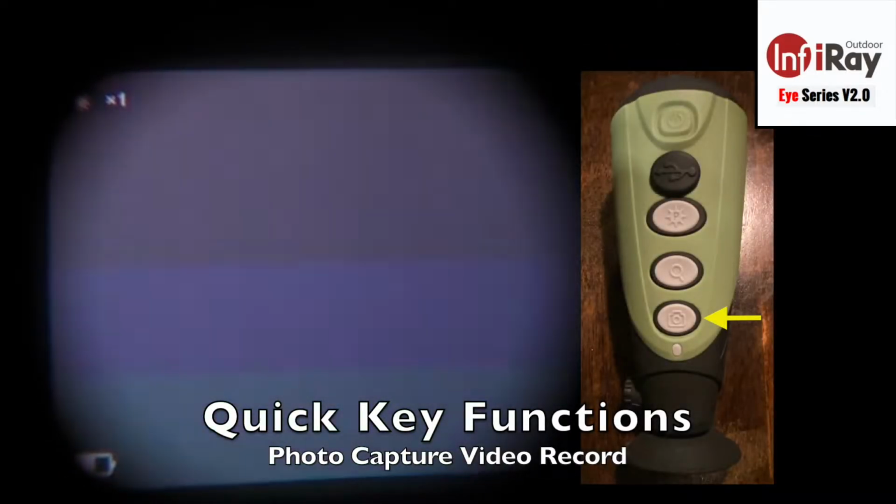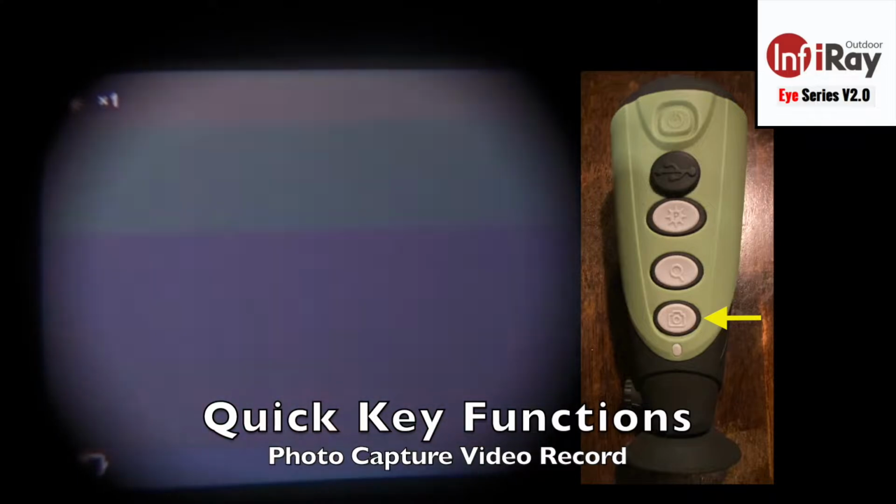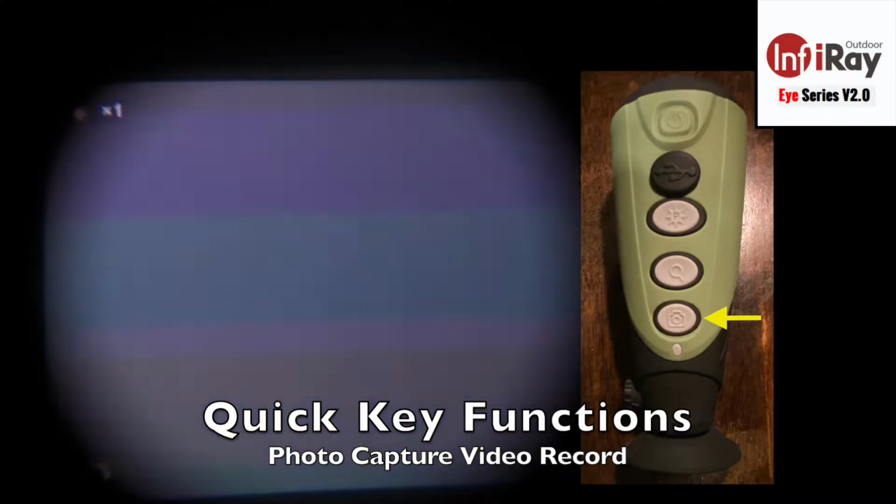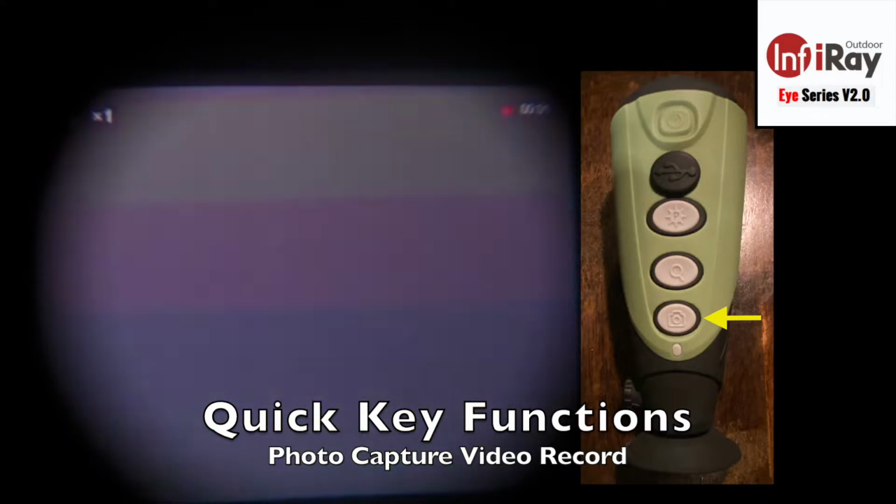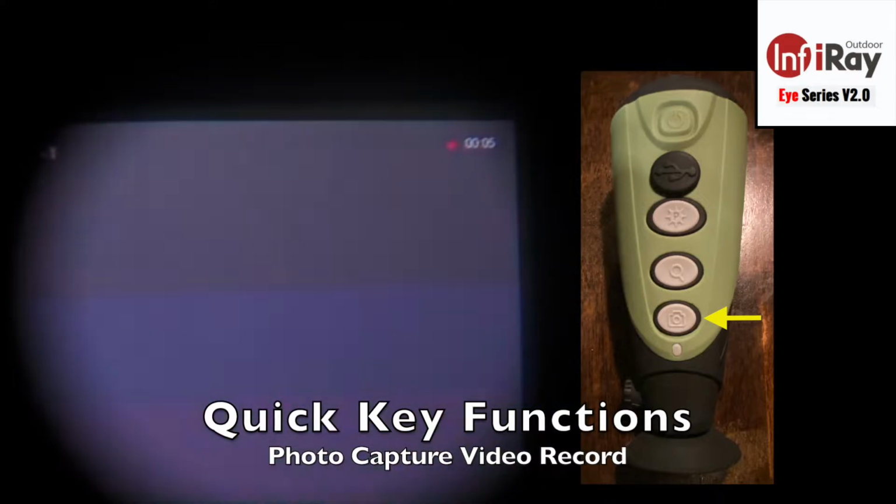And then the final button on the top of the E3W is your video recording or image capture. So a quick press of that button, you'll get an icon in the middle of the screen of a camera and a slight lag in the footage as it snaps that photo and saves it. Whereas if you long press, no icon in the center, however you will get a recording counter in the upper right, and then you long press that button again to save that file.